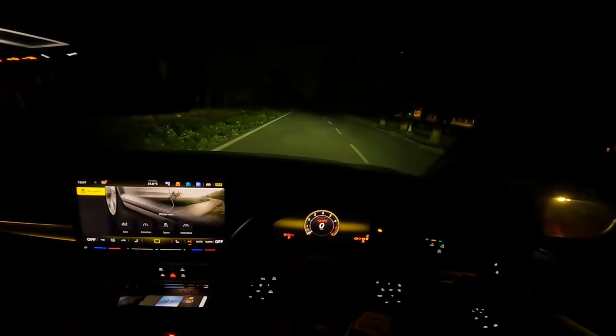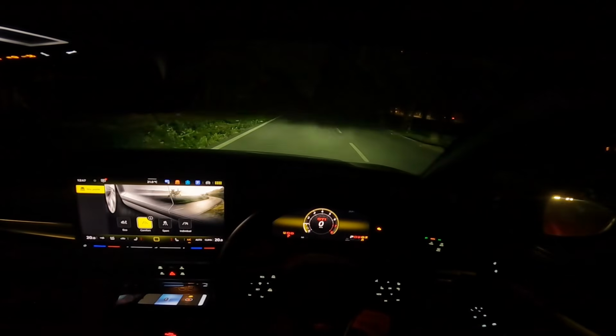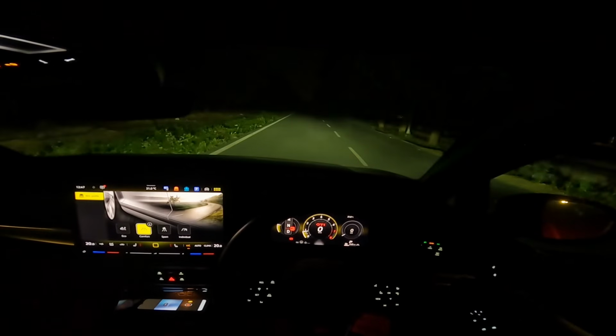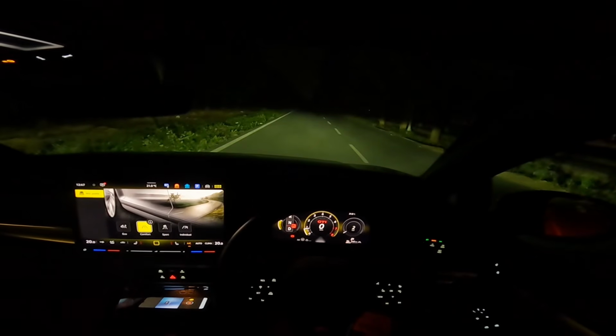Alright, so I am at the usual spot where I do all the headlight videos, and I'll now start the car, and you'll see the headlights dance. 3, 2, 1. Look at that. Yes. That's what I'm talking about. Alright, at this point I'll show you the cabin lights as well.